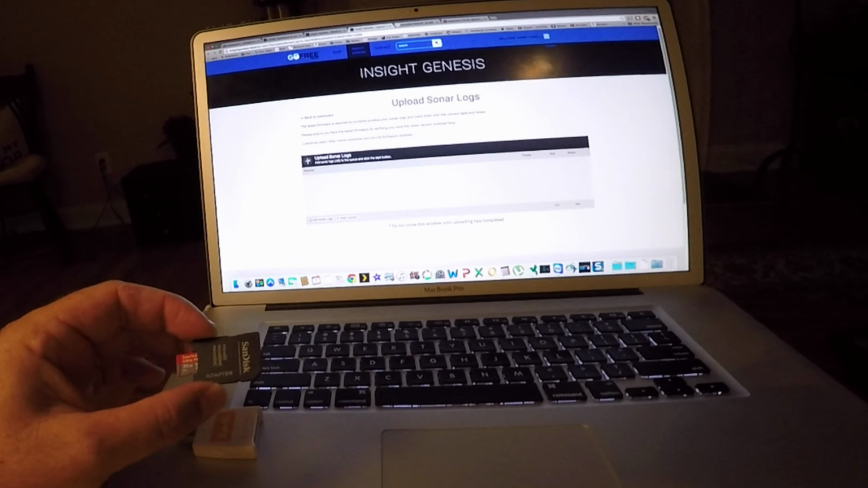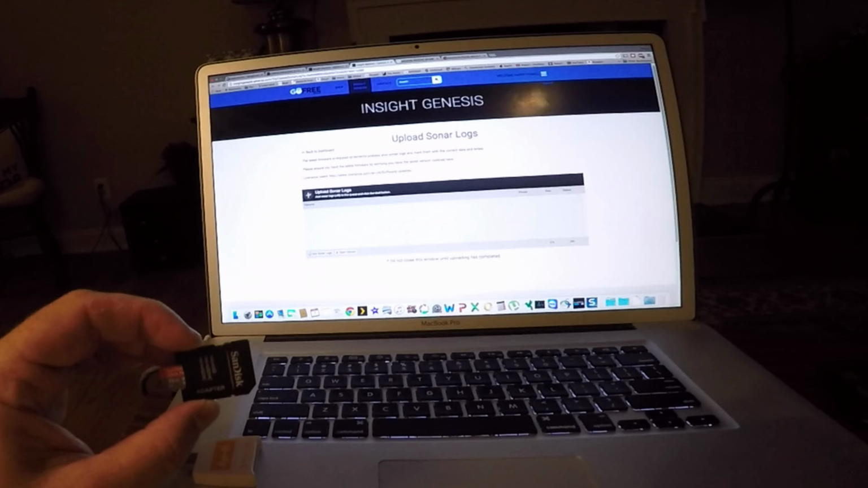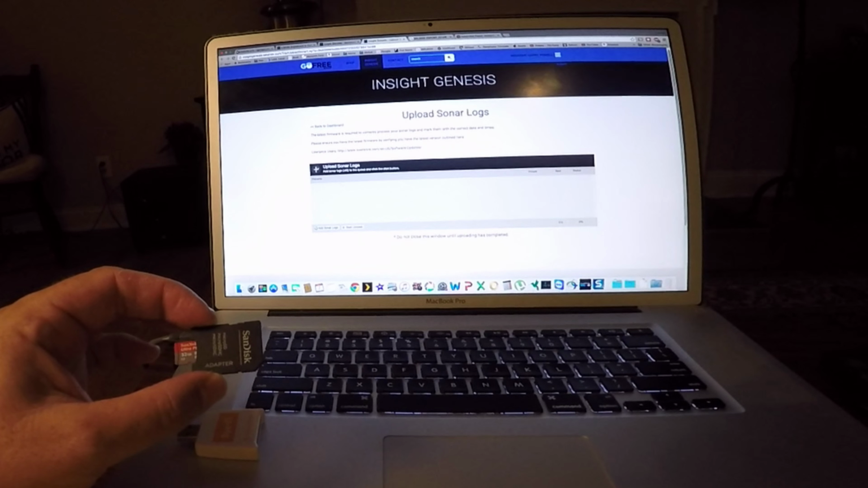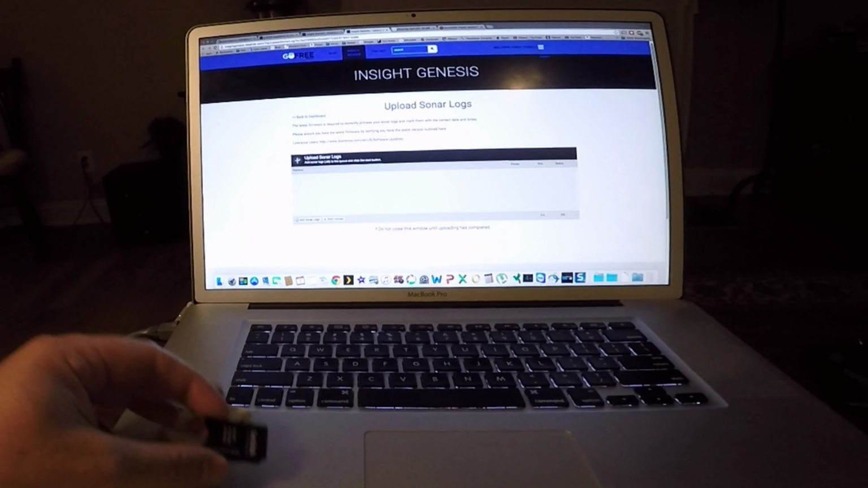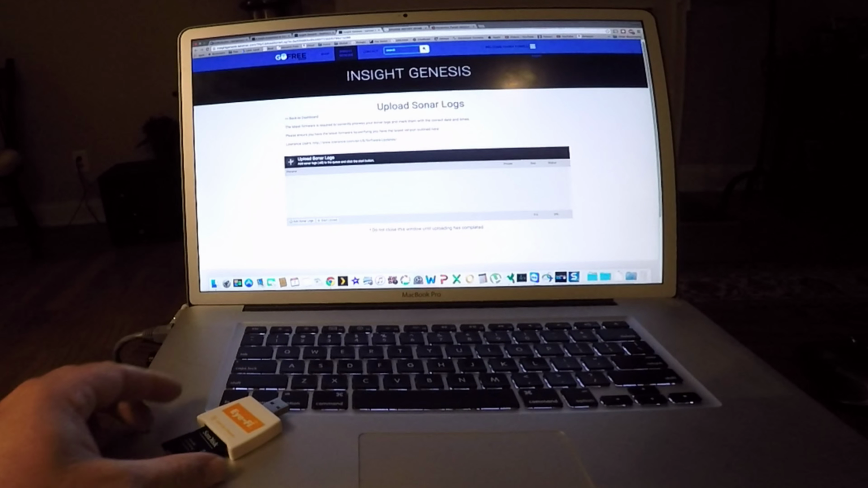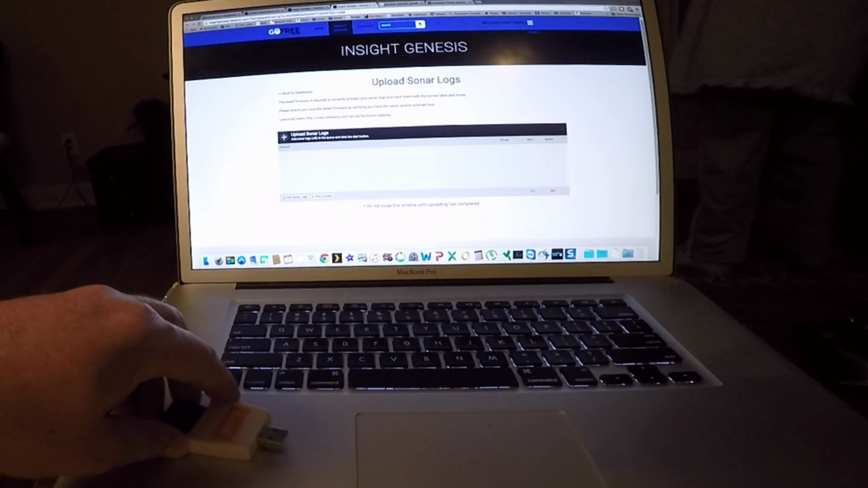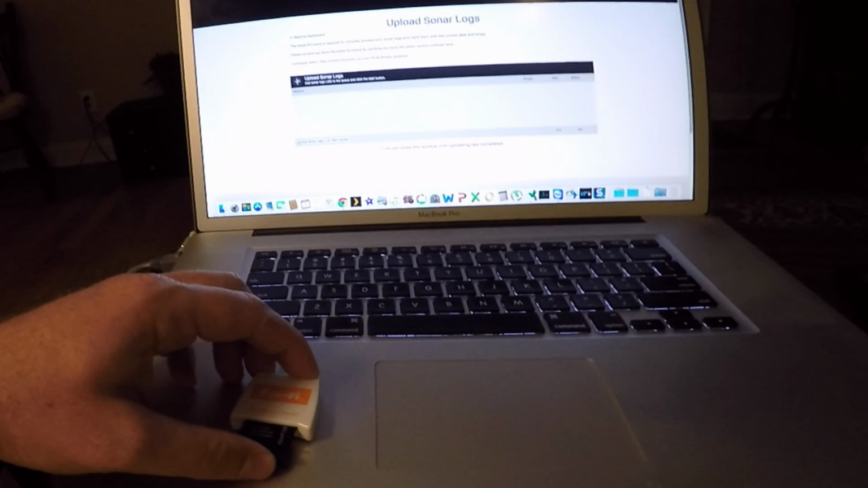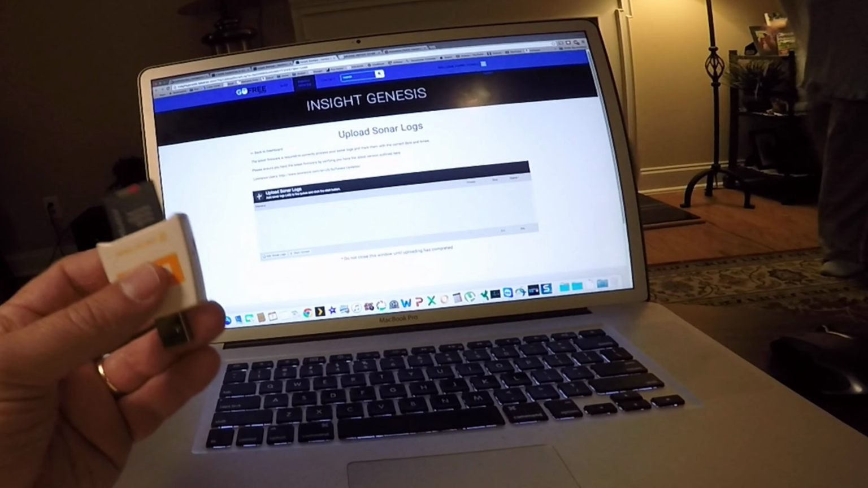So I'm back after running the sonar across the lake. Took the little SD card out, the mini SD card out, and I put it in this little SanDisk adapter. And then I actually use a USB adapter from the SD card to USB, like this, and plug it into the MacBook.